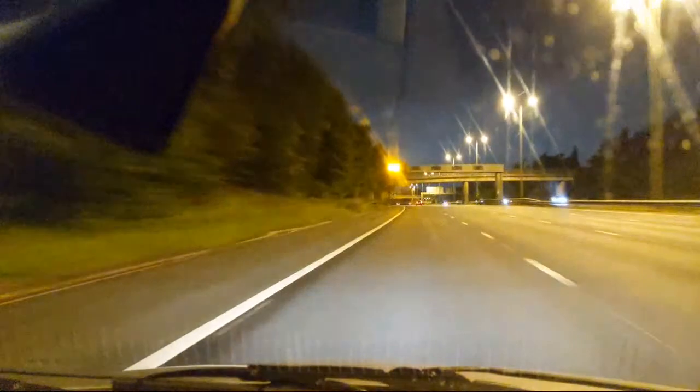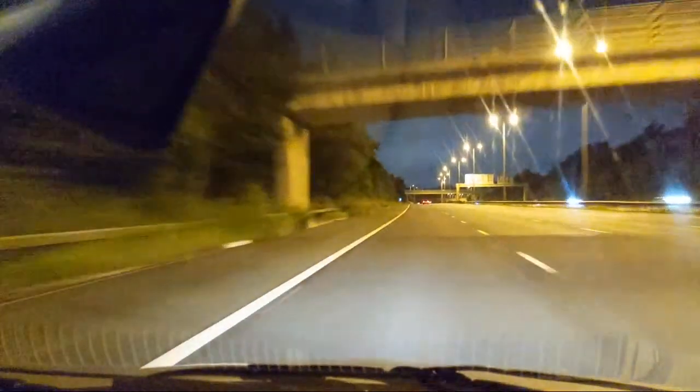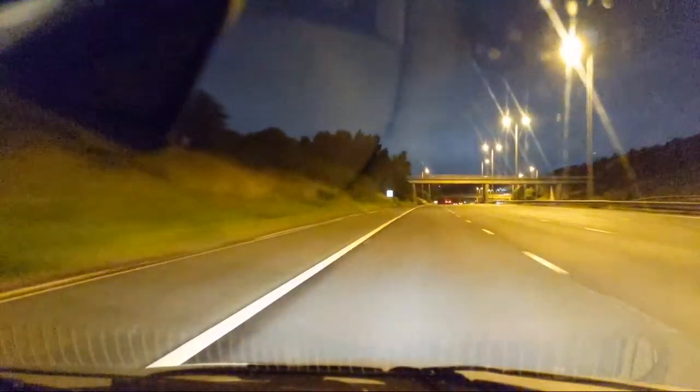So that's to junction 18, 7 minutes. That means nothing to me. I don't know what junction 18 is. Anyway, I'm currently on 4 lanes, which will drop down.